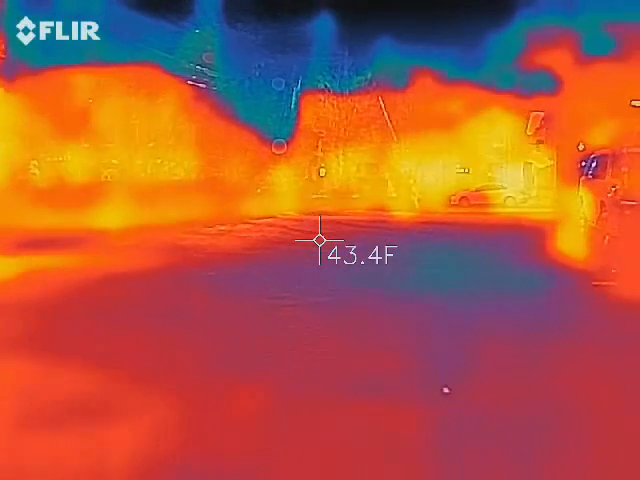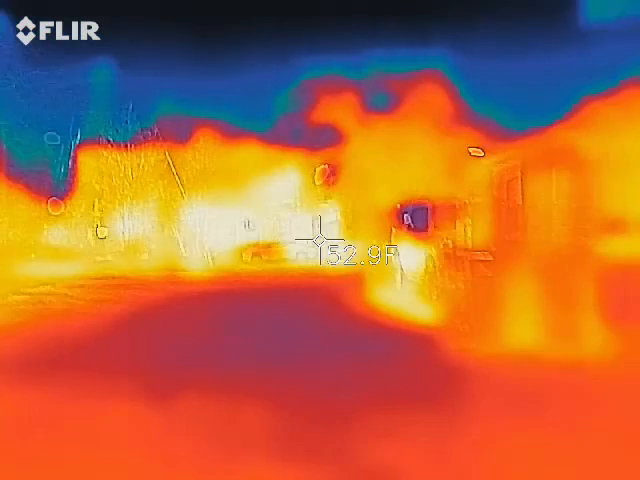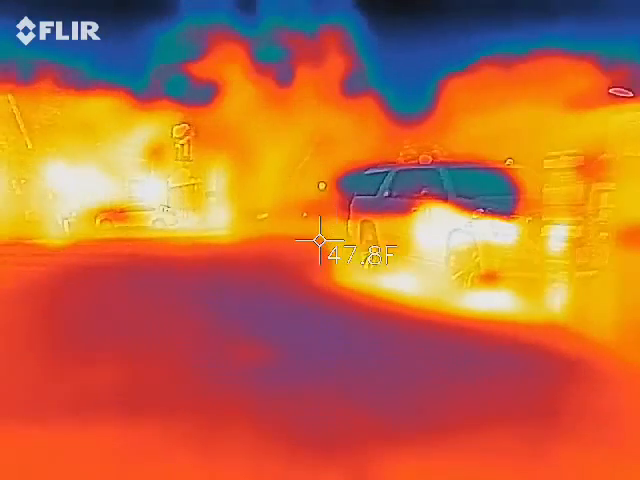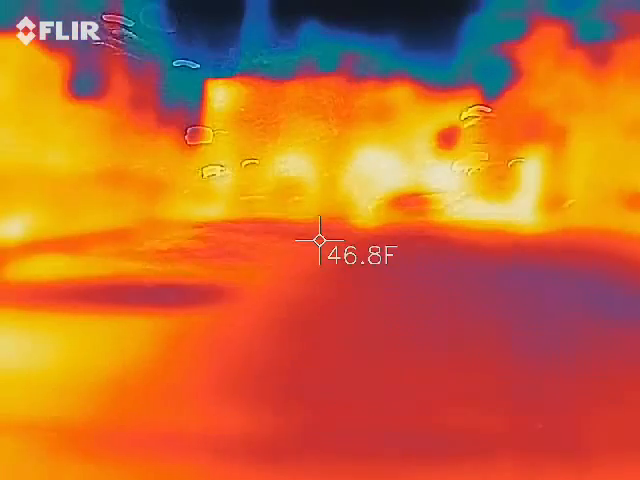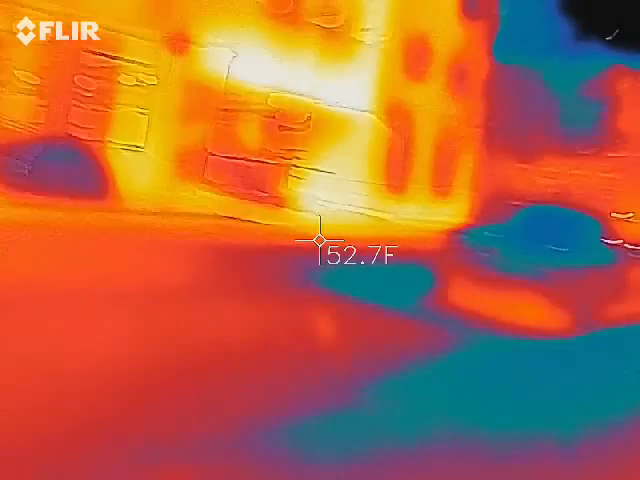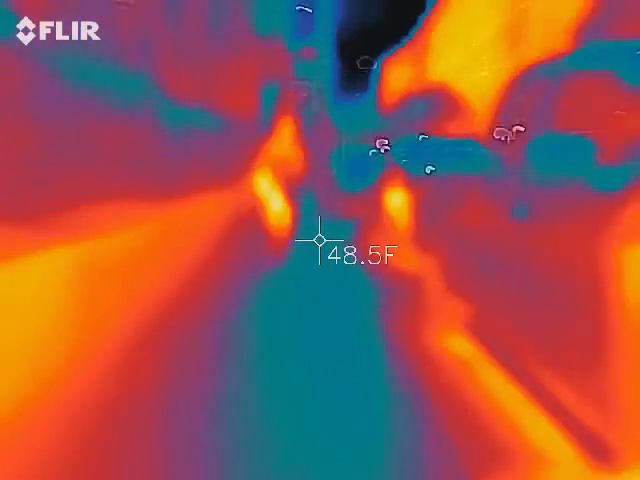Migrated to the front. So let's follow suit. Okay. Wait, they're this way? Yeah. The voices down there? No, that's a different tour. Oh. Our tour people.